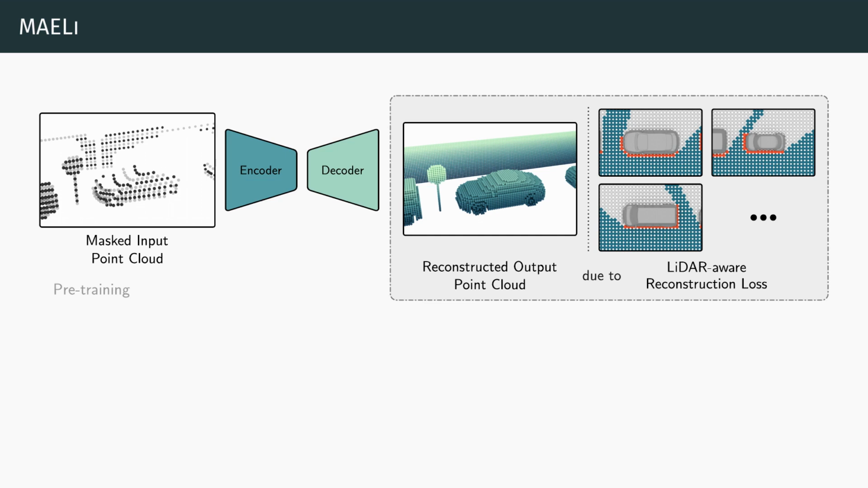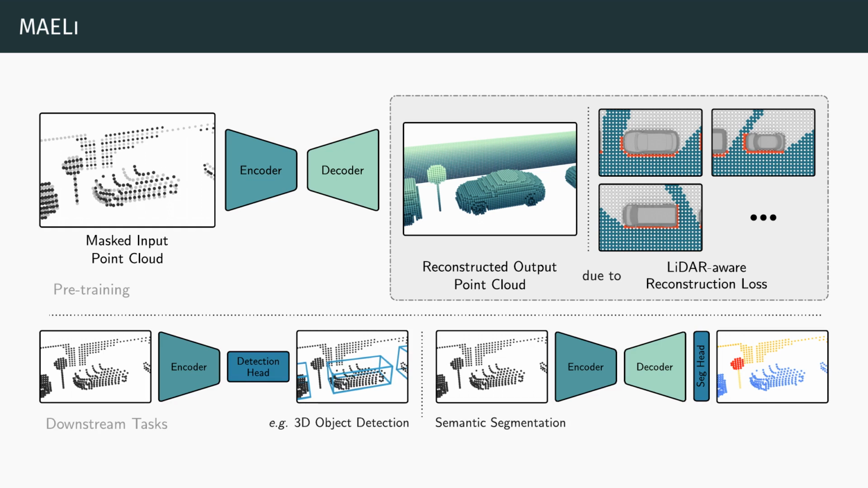This is what our entire pipeline looks like. We train a masked autoencoder to reconstruct an input point cloud using our LiDAR-aware loss. With numerous samples from different viewpoints, the network learns to extrapolate beyond visible surfaces. Simply because over time, reconstructing an entire object, for example a car, becomes simpler than replicating LiDAR-specific sampling patterns. Once pre-trained, we utilize parts of the network weights as initialization for downstream tasks like 3D object detection or semantic segmentation.